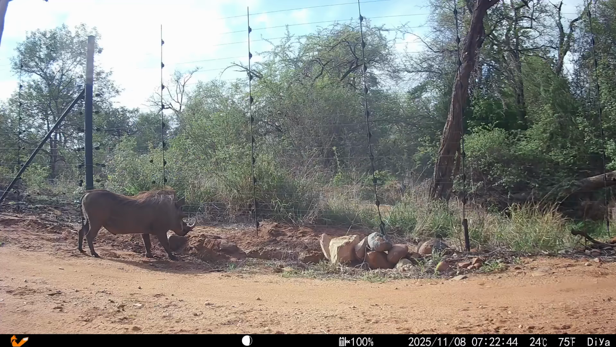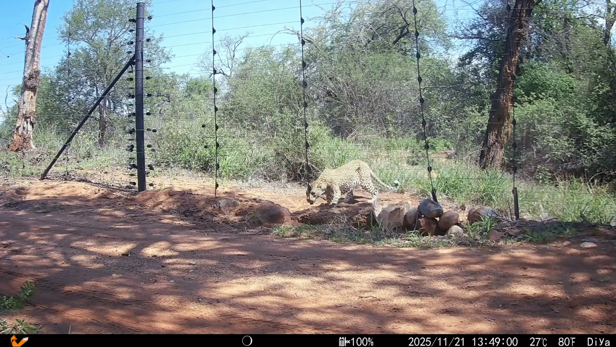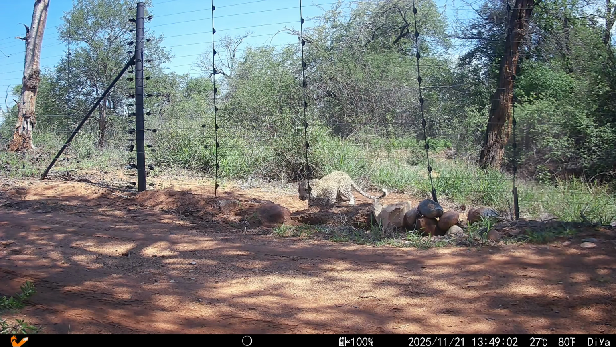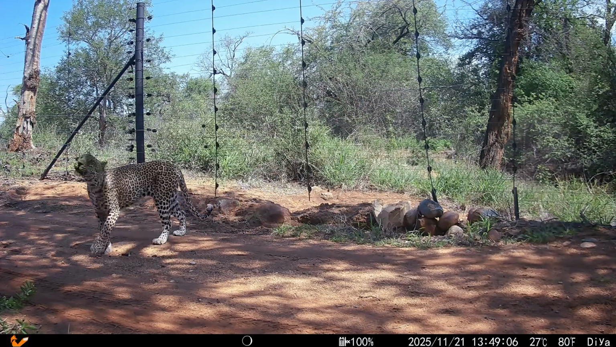Mafu must have made a kill in this area and then dragged it into this dense thicket behind the trail camera. And for some reason, the spotted hyenas are just a lot more scared to come through the electric fence than the leopards are. But believe me, it is active, because the other day I got some footage of a warthog getting shocked here. Now, Kulua also uses this spot, and I'm always amazed with how many different leopards use this corridor specifically to come in and out of the Hoedspruit Wildlife Estate.